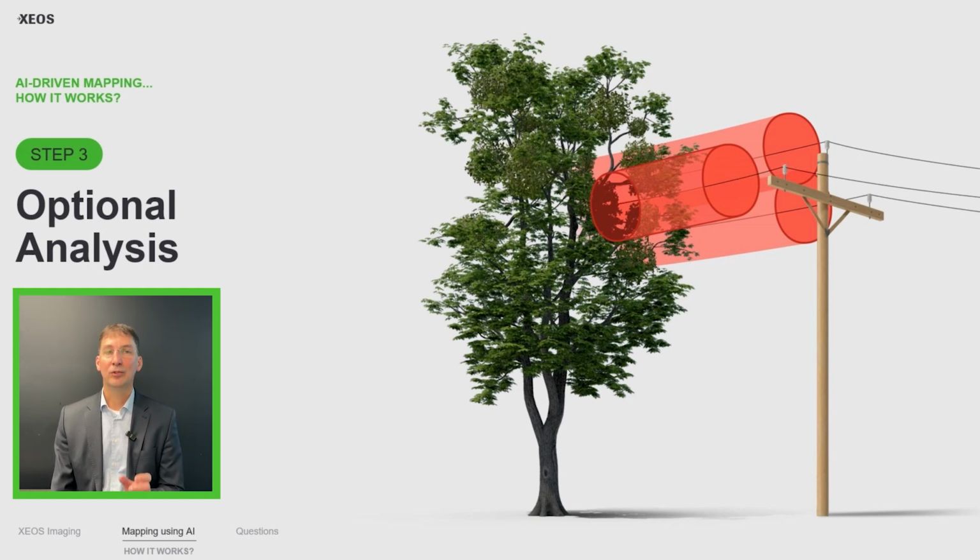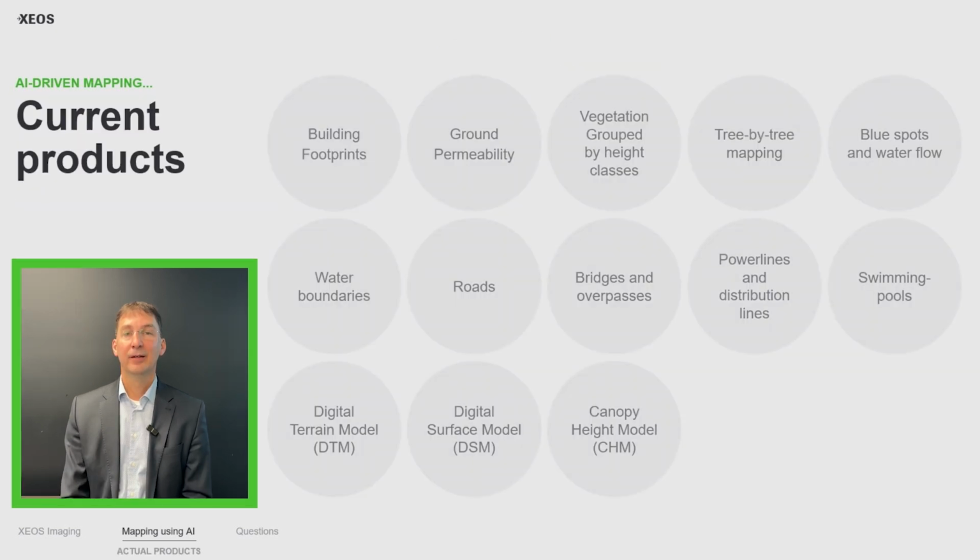So we can do an automatic analysis to detect where the vegetation is too close to the wires. Same thing for the blue spots. We can automatically detect or map and do the analysis to know in advance where there will be some flooding if there's a big rain event.